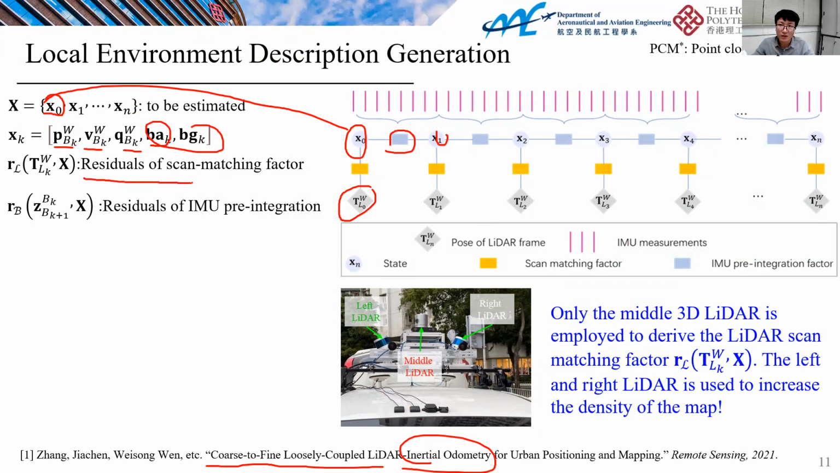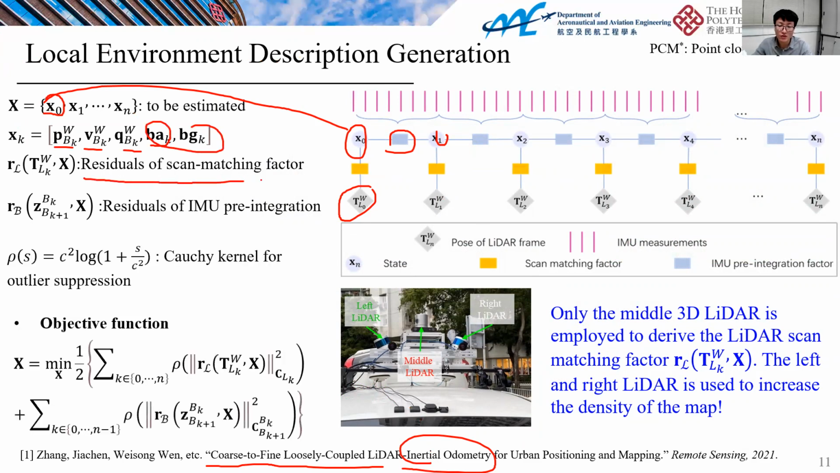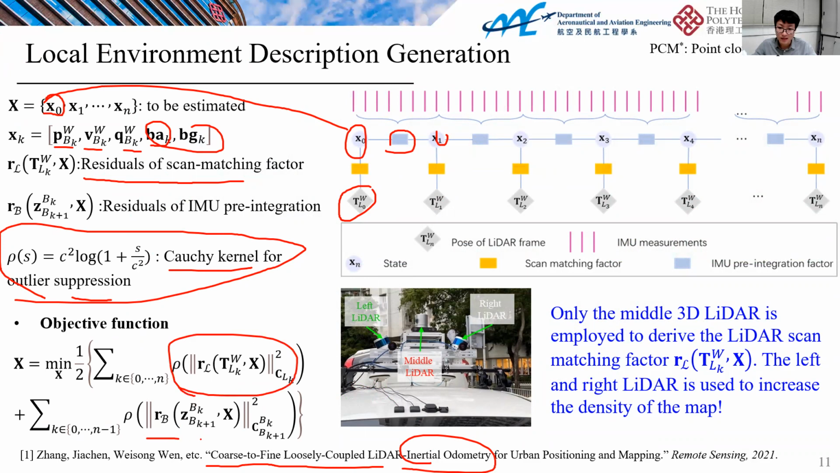And here, we can derive the residual of the scan matching factor and the residual for the IMU pre-integration, and a Cauchy kernel-based outlier rejection. And here is a loss function to suppress the impacts of the outliers. And finally, the objective function can be derived. This is the LiDAR scan matching factor, and here's the IMU pre-integration factor.